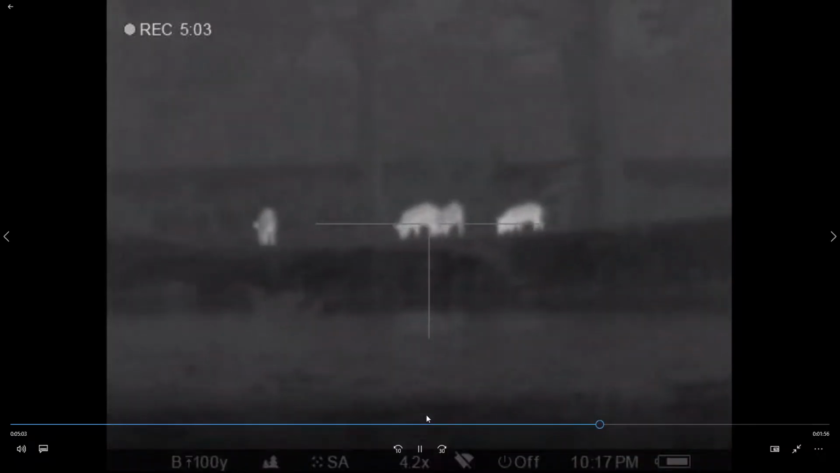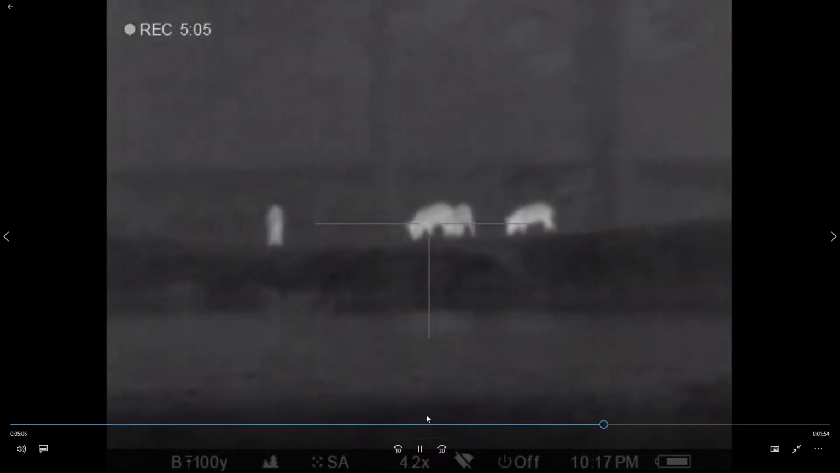And several hogs here. They're all eating acorns at a tank. So he's going to try to shoot one here. And here we go. Boom. Dead hog down. Roll him. And they run off.